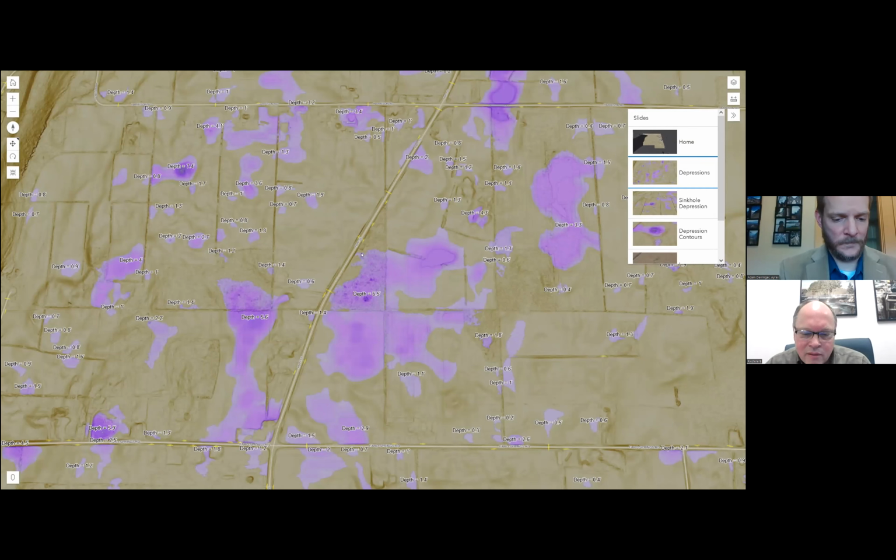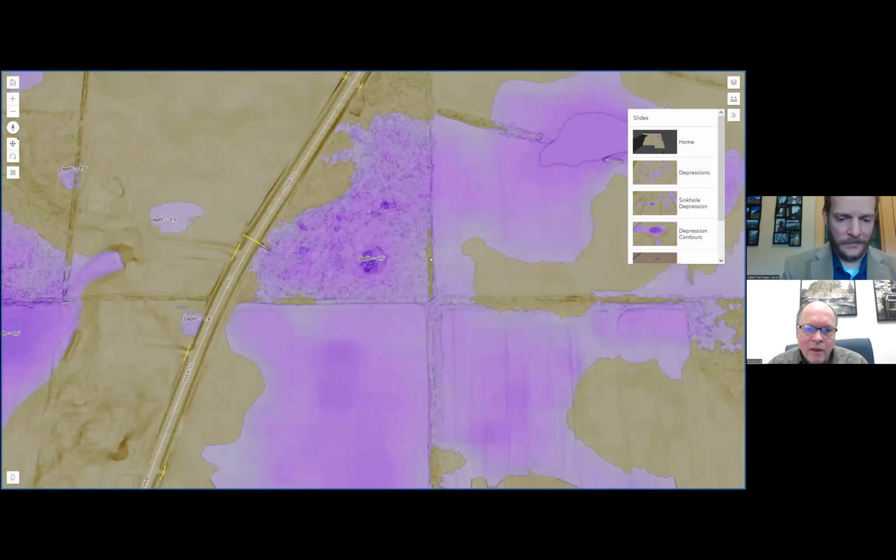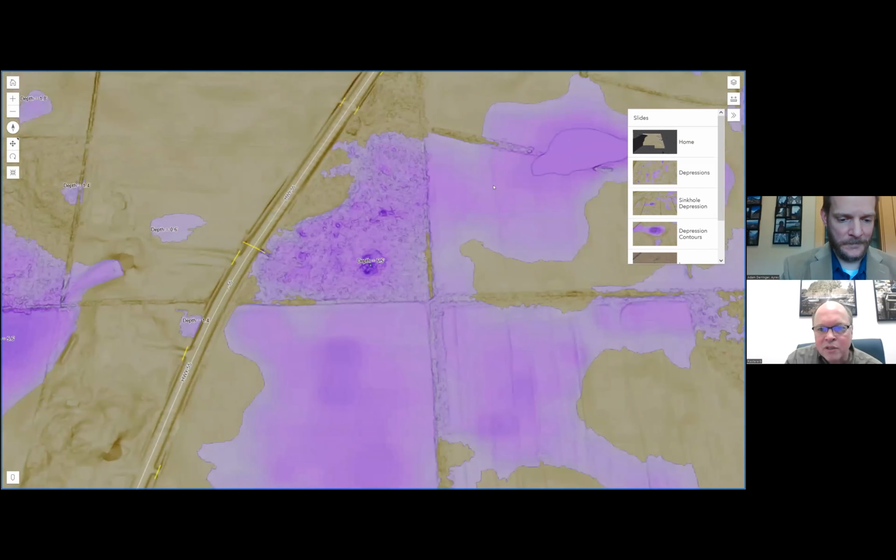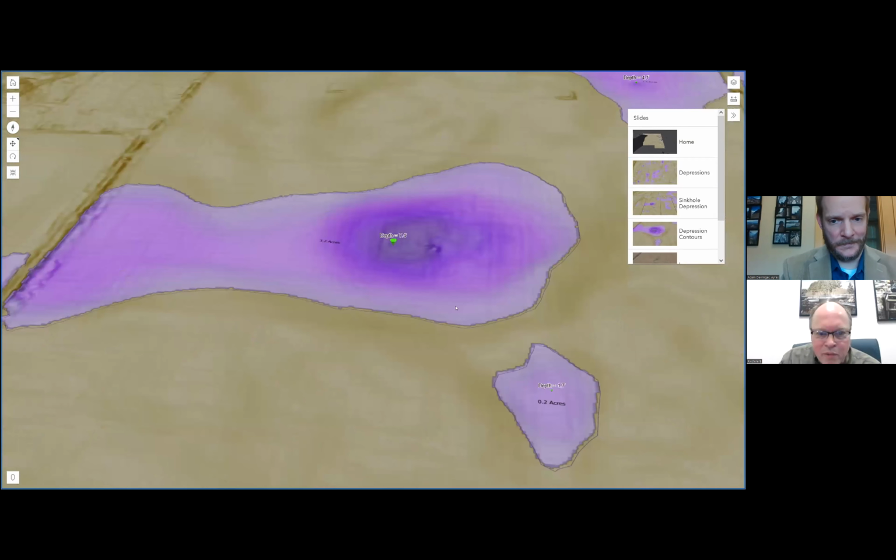The darker the color, the deeper the depression, and we've also incorporated this slope shade in, so you can see some of the landscape with that shading that we're using for the depressions here. In addition to mapping, we have the perimeter of each depression mapped and the size.